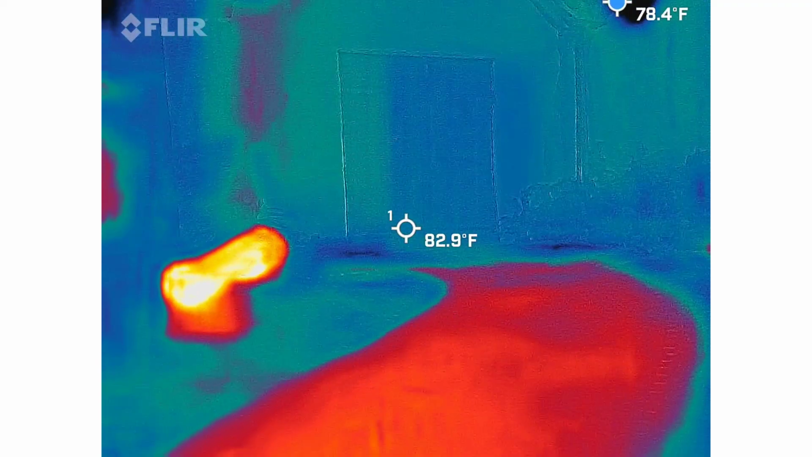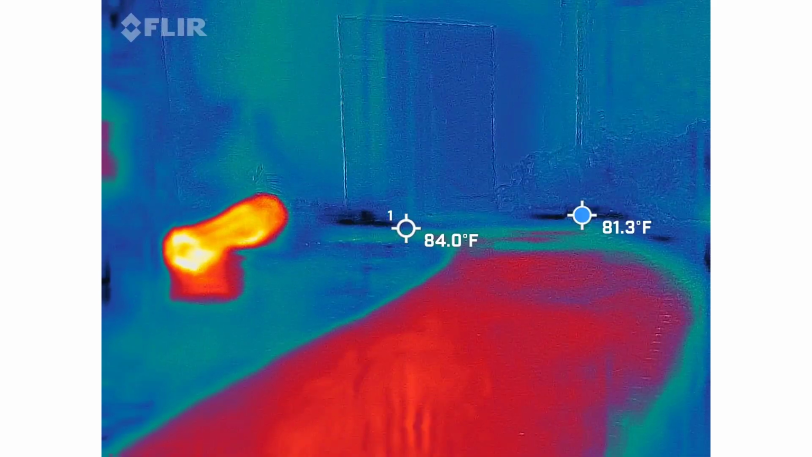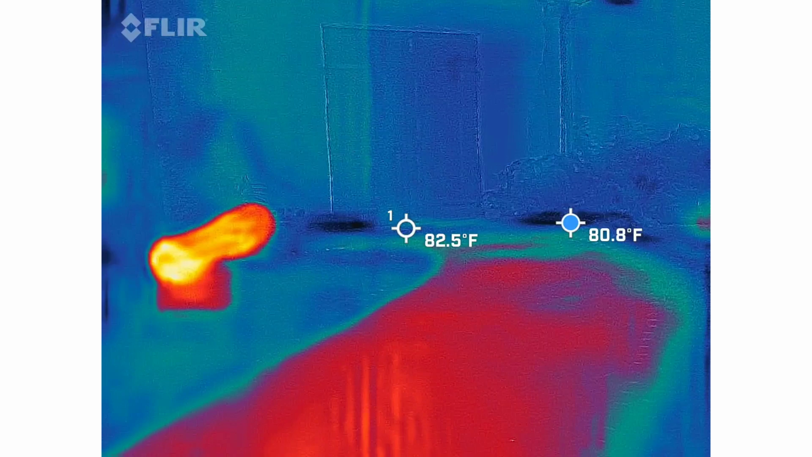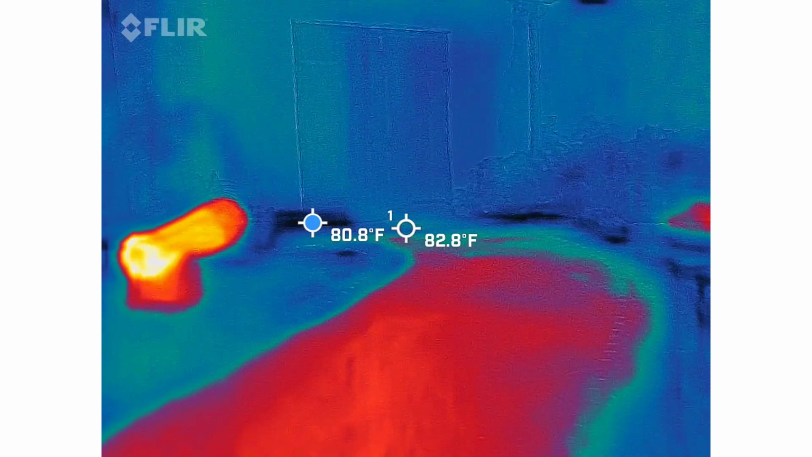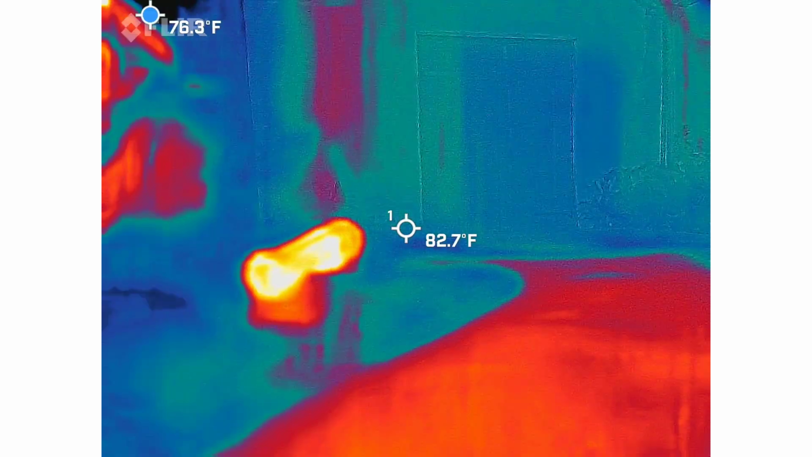Obviously the blue is picking up the coldest spots, but there's just part of the ground that's cooling quicker than the other, so it's trying to get on that. And obviously this metal over here is still warm from the day, so it's hot.